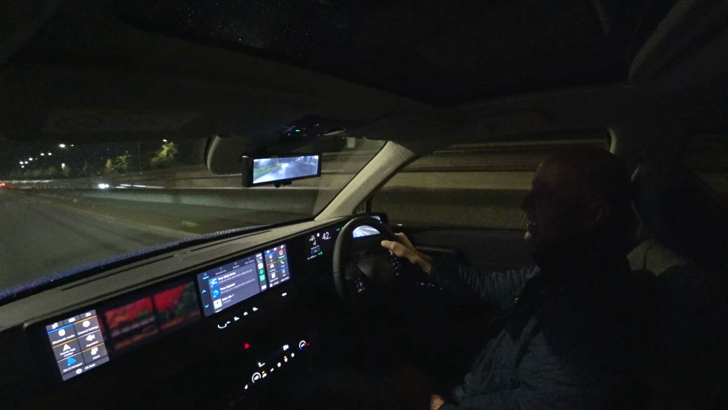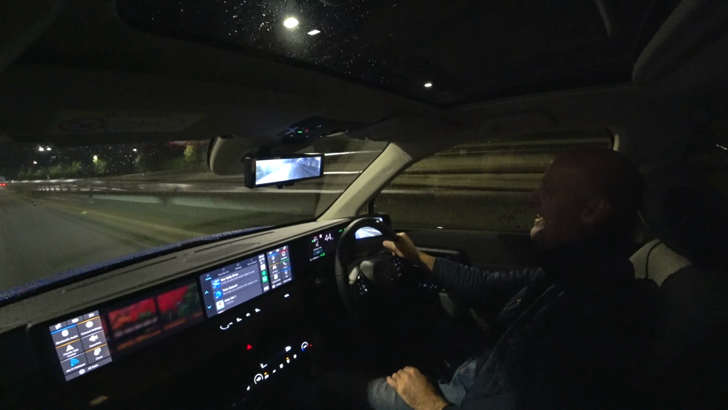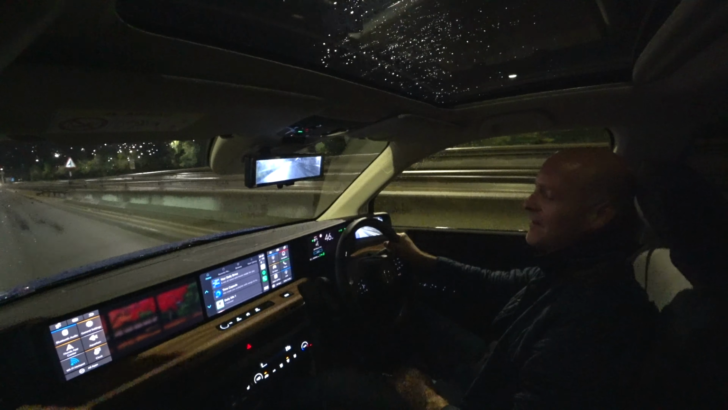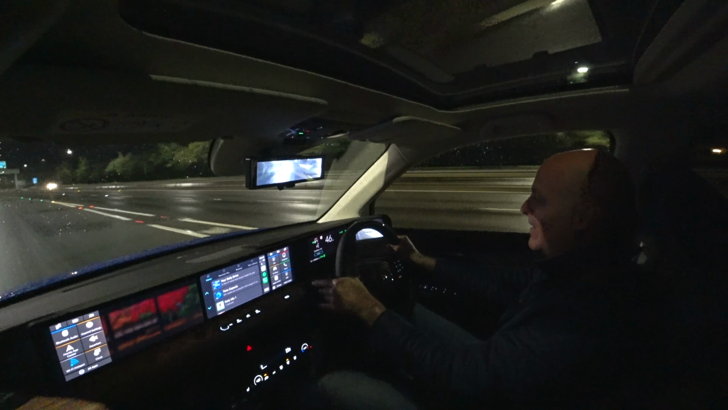Okay, immediately, I don't know if you can hear that, there's an R8 in front of me, and I'm missing big exhaust pipes. Can you hear it banging? Sounds pretty good.